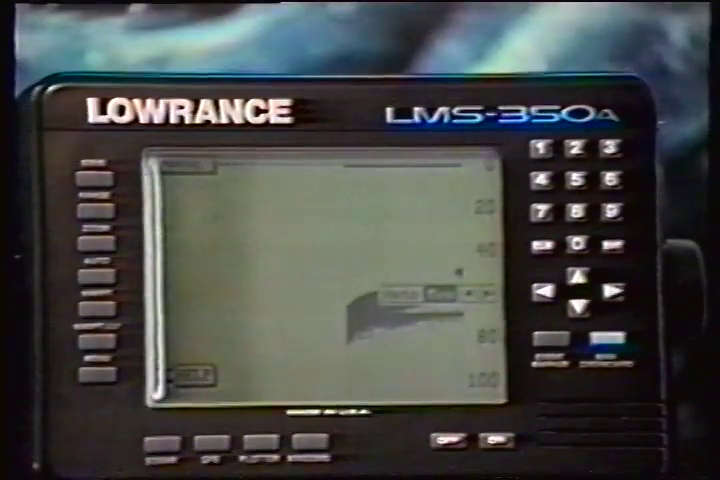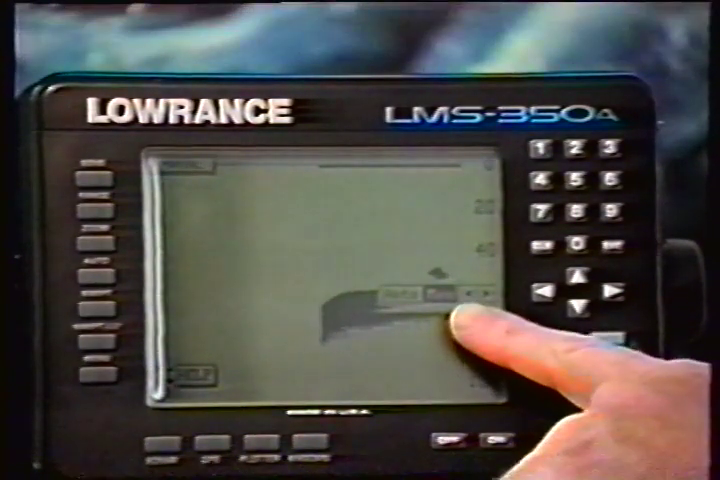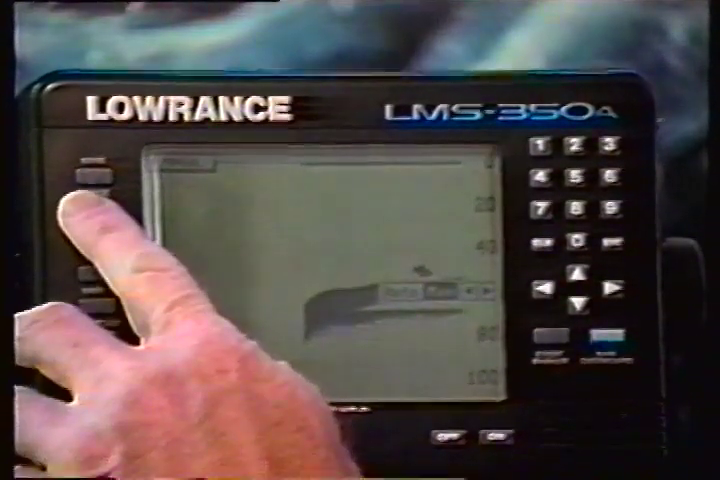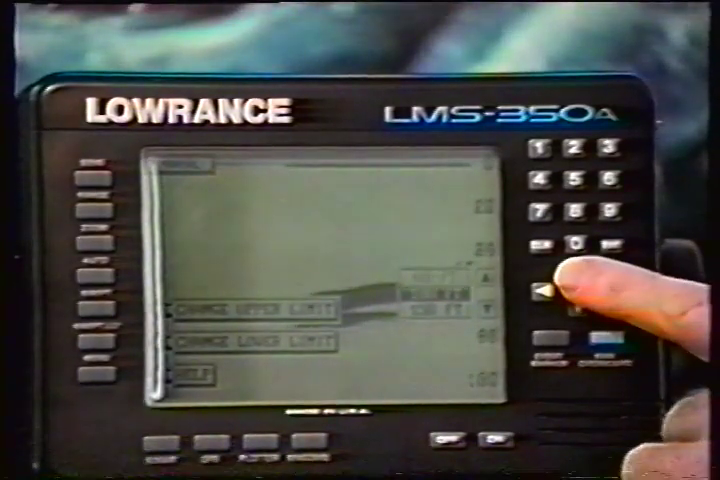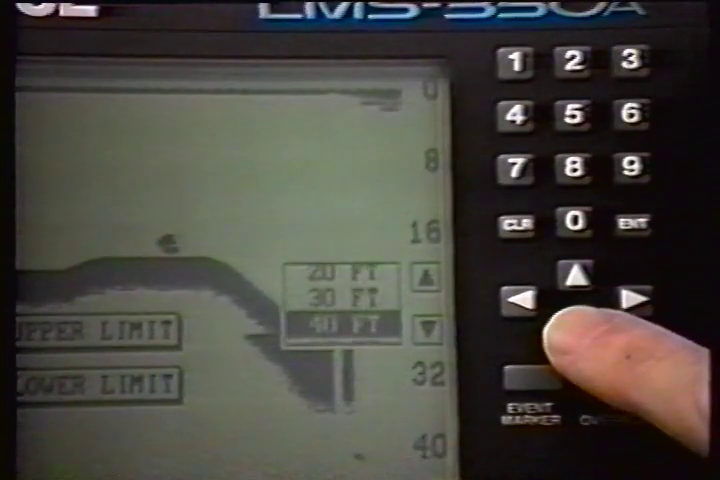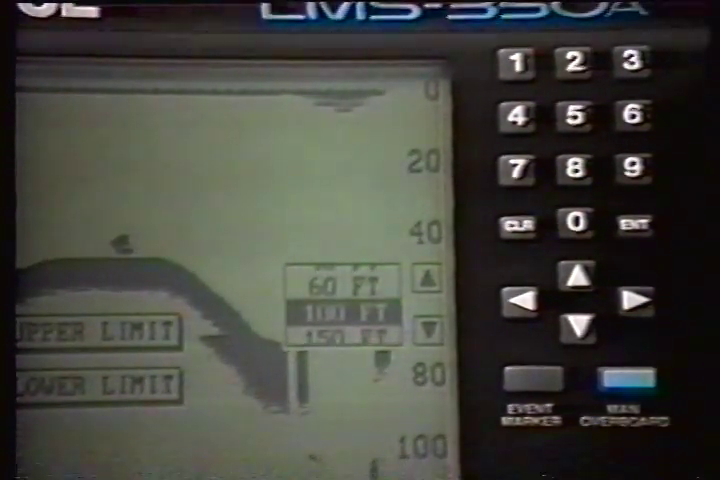To change the range, first make certain that the LMS 350A is in the manual mode. Next, press the range key. To change only the lower limit, simply press the up or down arrow keys to decrease or increase the range. After the desired range is displayed, press the clear key to erase the range menu.